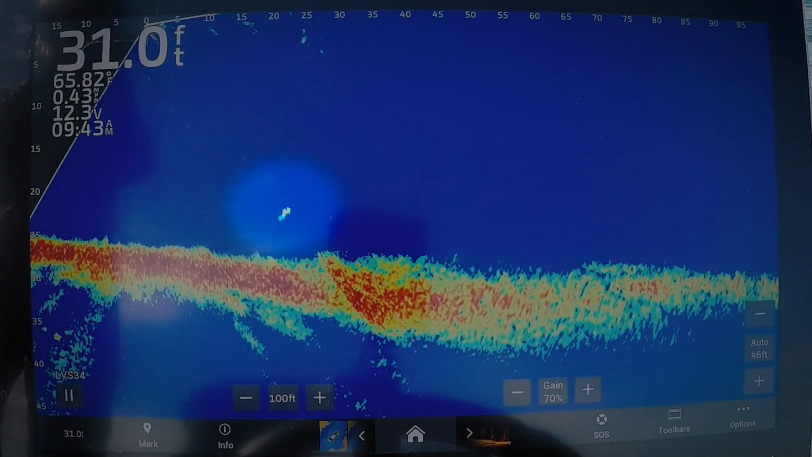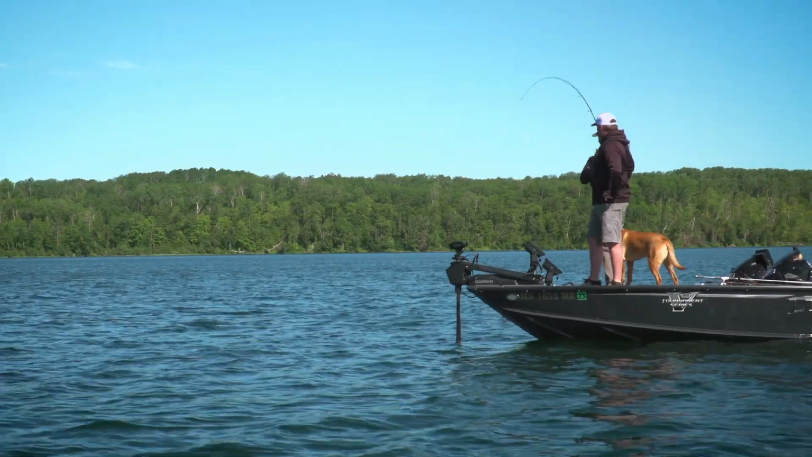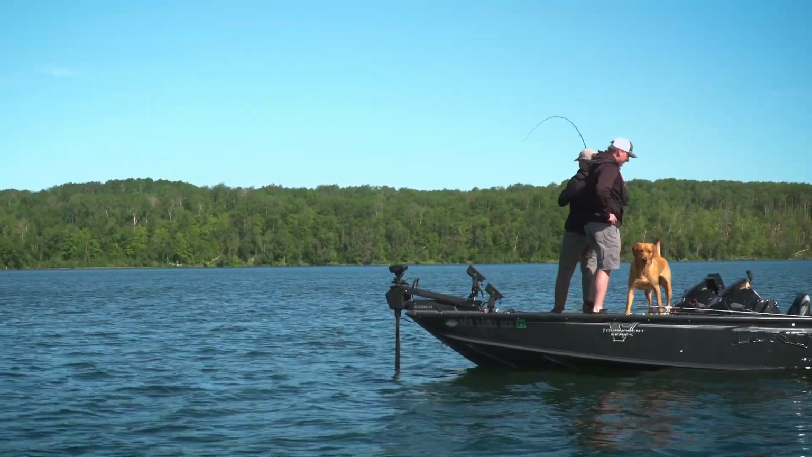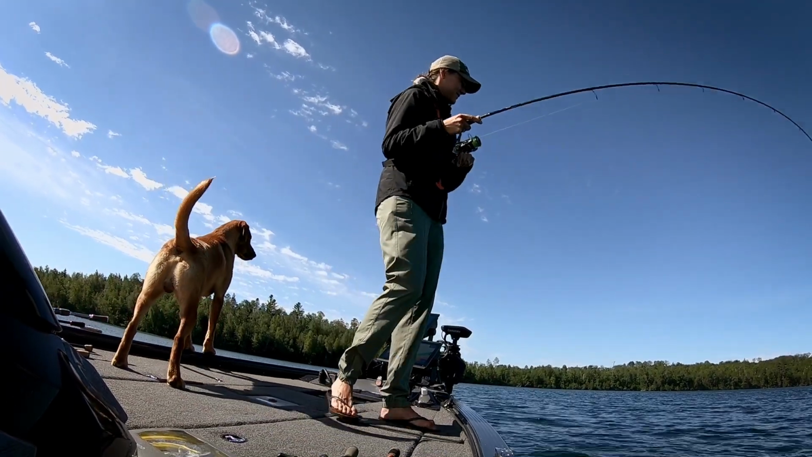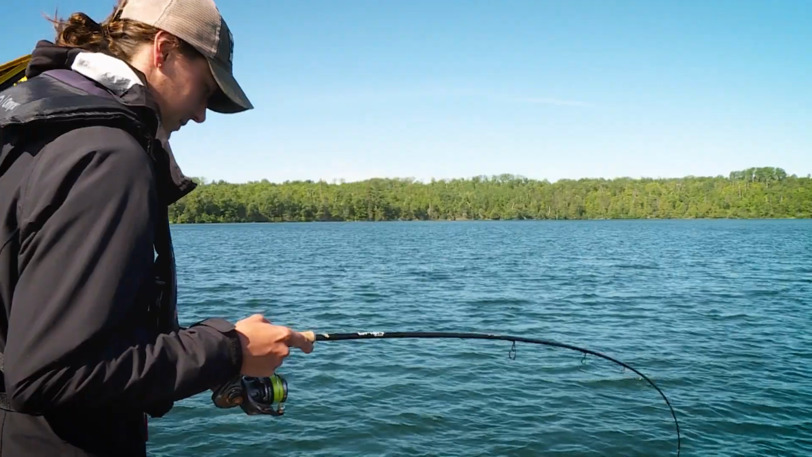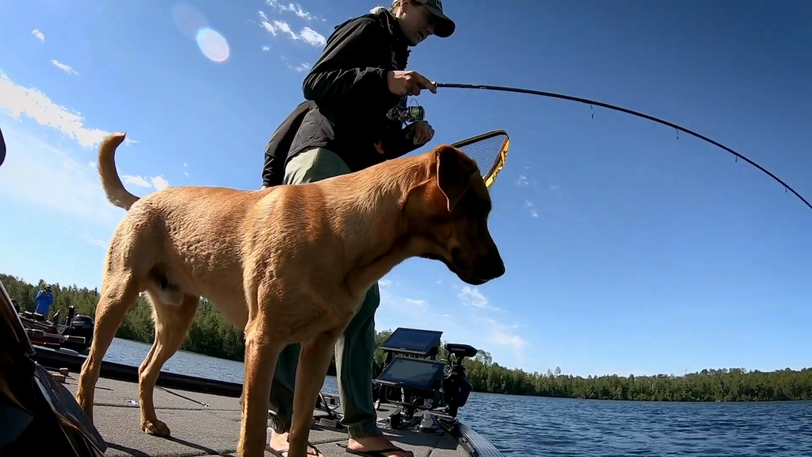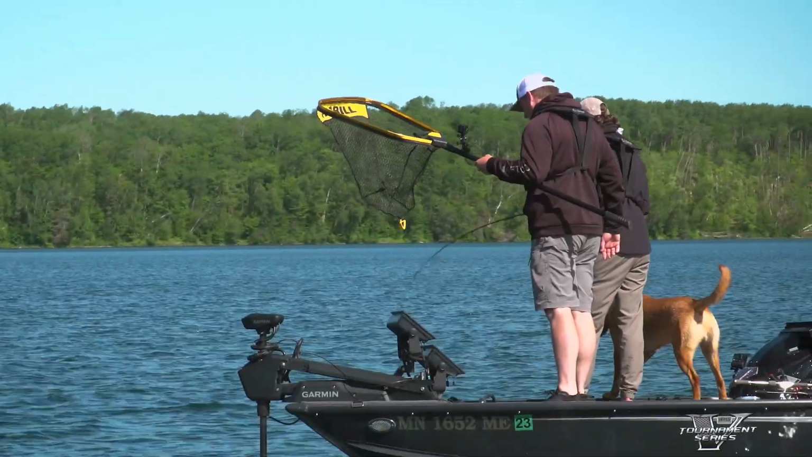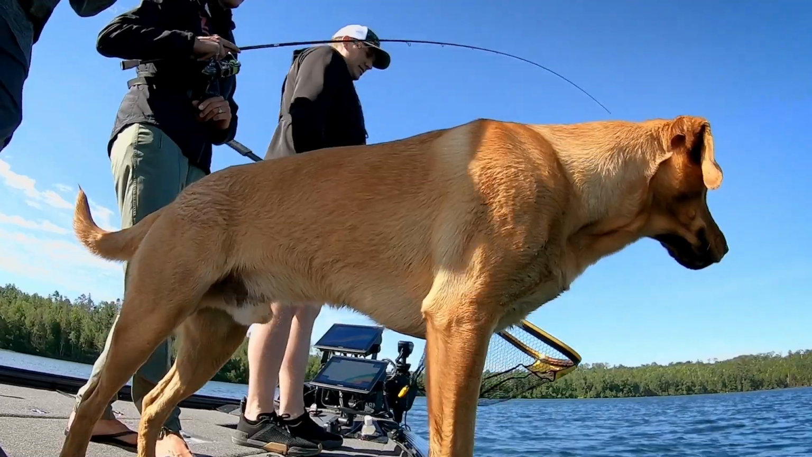Following it down. He's looking. Give it a good... Got him. There he is. Got a girl. First one of the day. See what it is. Oh, it's a walleye. About to find out. It is a walleye. It's the one we're looking for. At least the right flavor. It's not a bad fish.